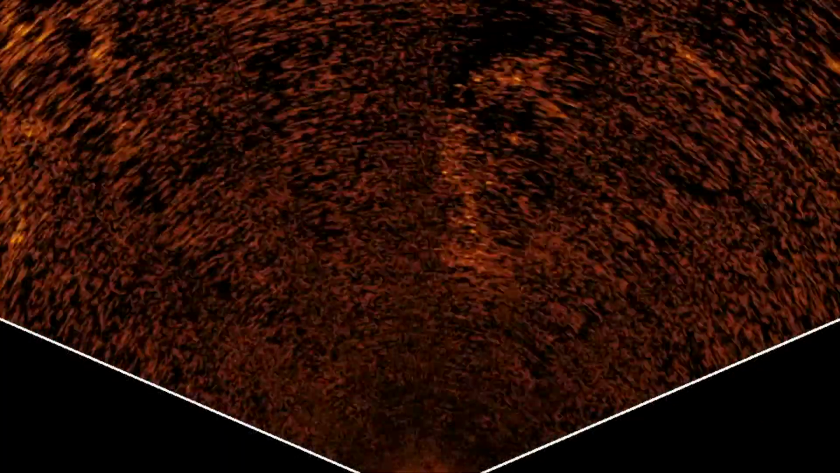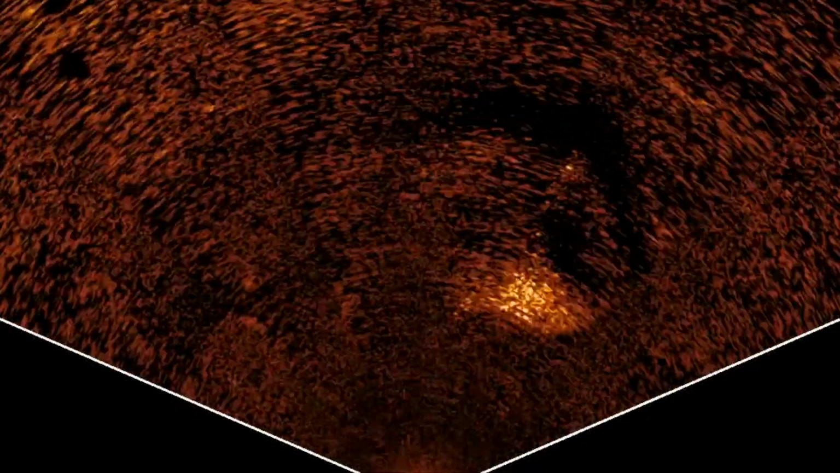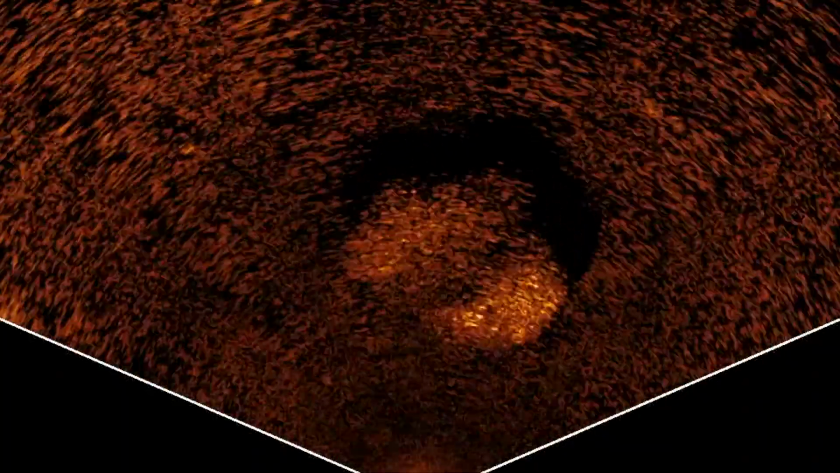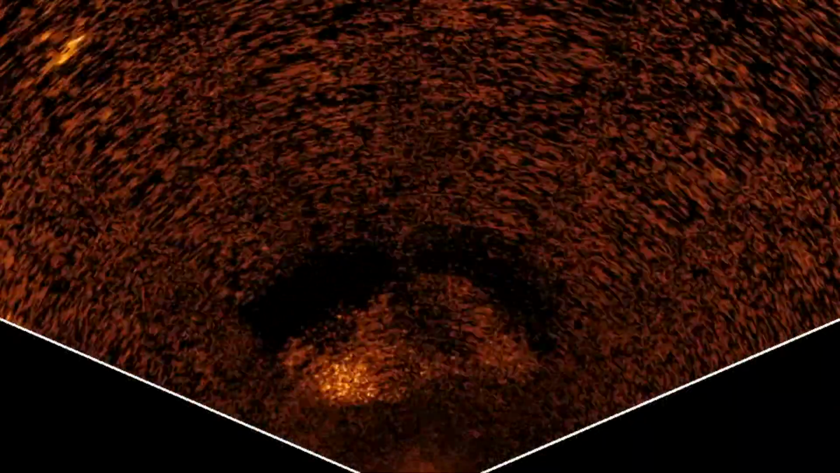You can see the shad ball moving around, moving pretty quick. You can see the shadow of the shad, the black area behind the middle of the screen towards the bottom. That's shad. But it's very unique watching it in scout mode. It's definitely a different look. And I think it's perfect for shallow water. But you can see top left of the screen, there's a couple of fish up there moving around.